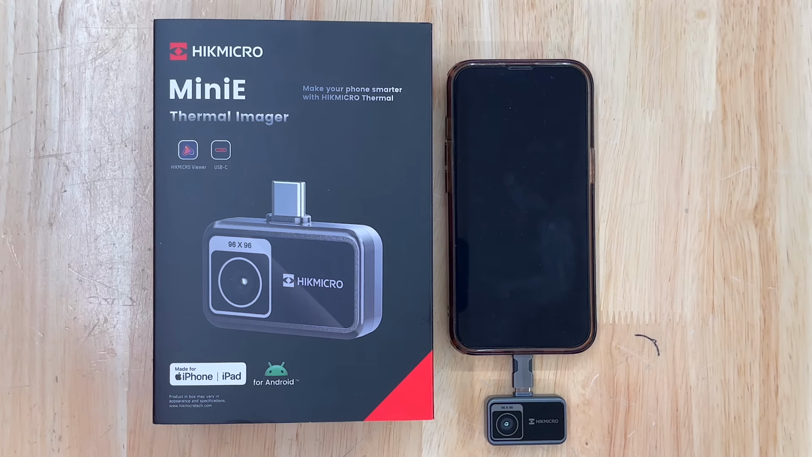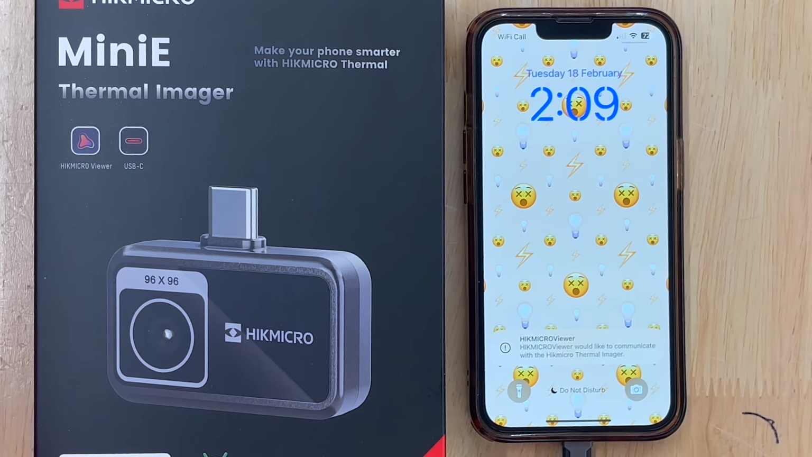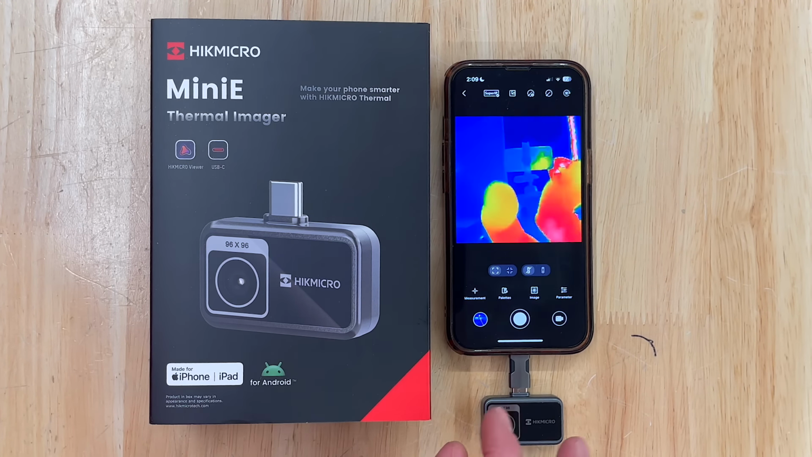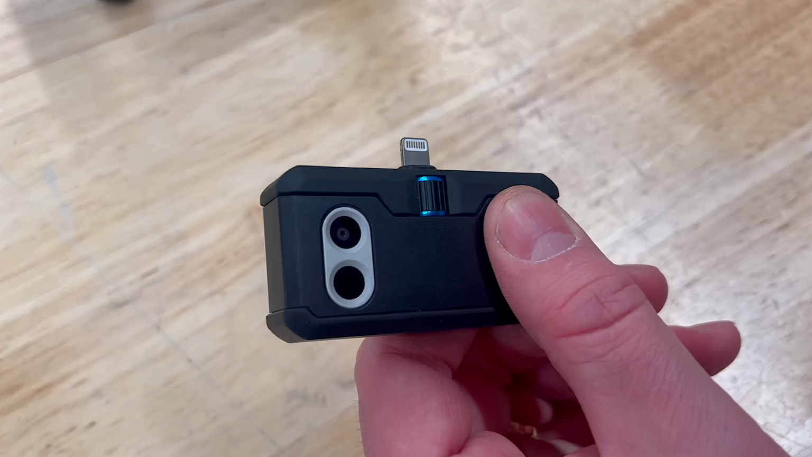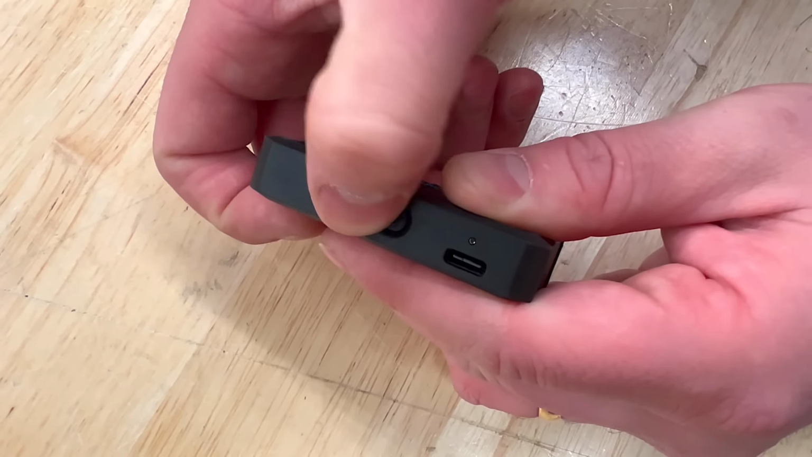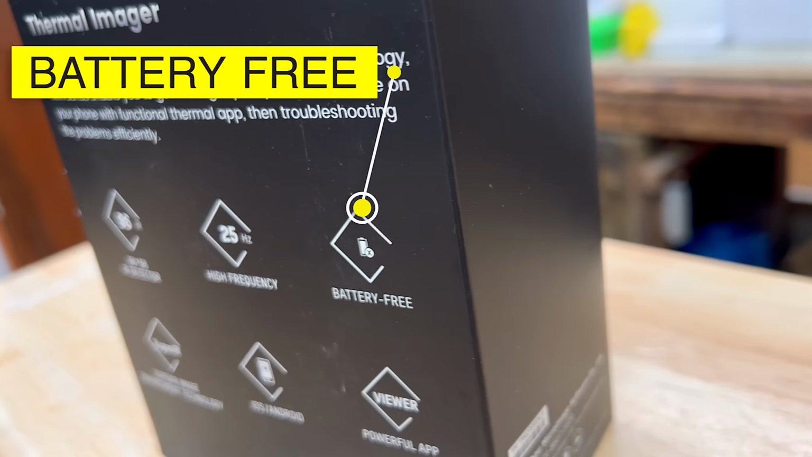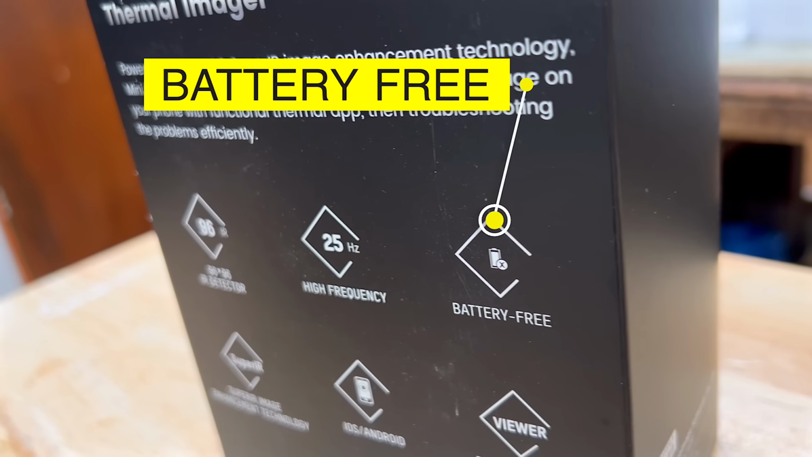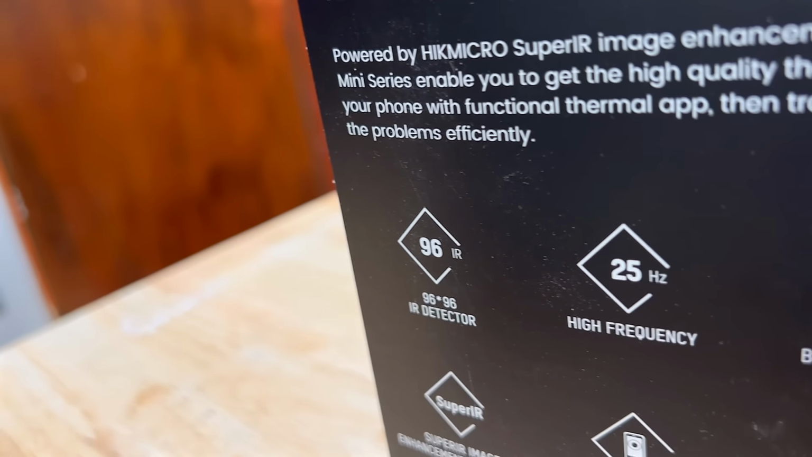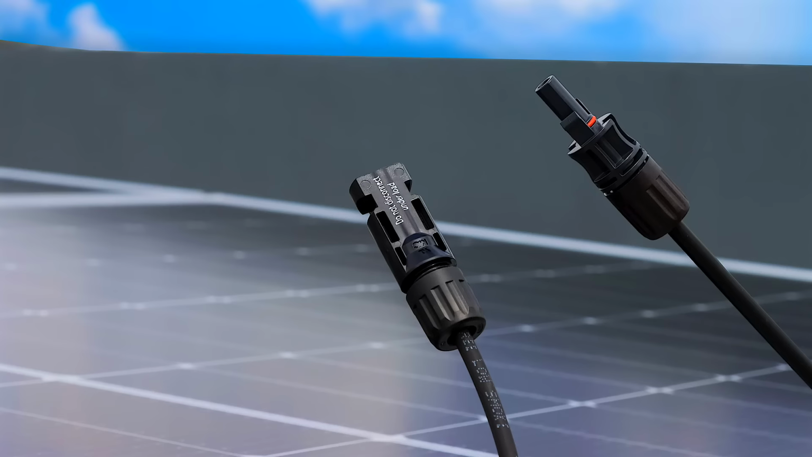Once plugged into your smartphone, you're prompted to download the HIKMICRO Viewer app, and just like that, you're in the thermography business. We've used similar plug-in devices on the channel before, but this one stands out because it's significantly cheaper and powered directly from the USB port, meaning no batteries to charge. Before diving into the technical specifications, let's consider some practical uses.